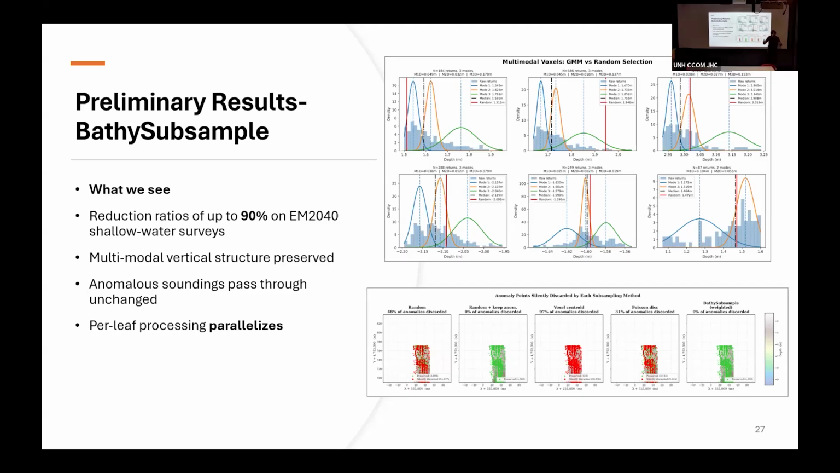Median is a very, very good estimator when we have one mode, when it's flat. If we have multimodal distributions, the median is actually very poor. And random sampling as well. I'm not going to make a case for random sampling.